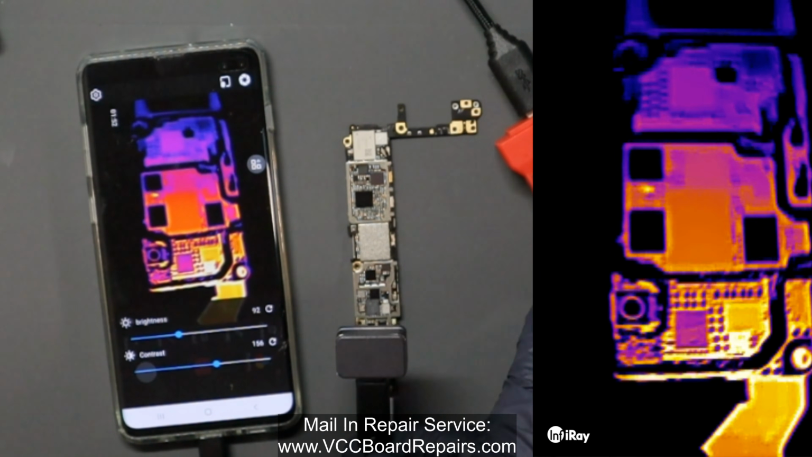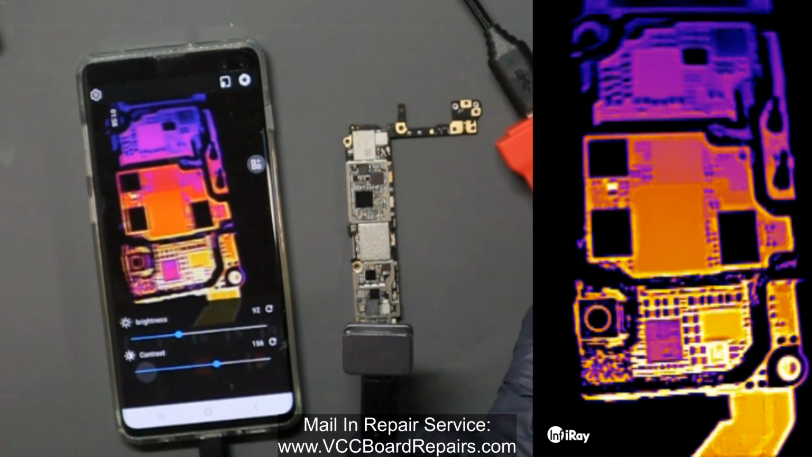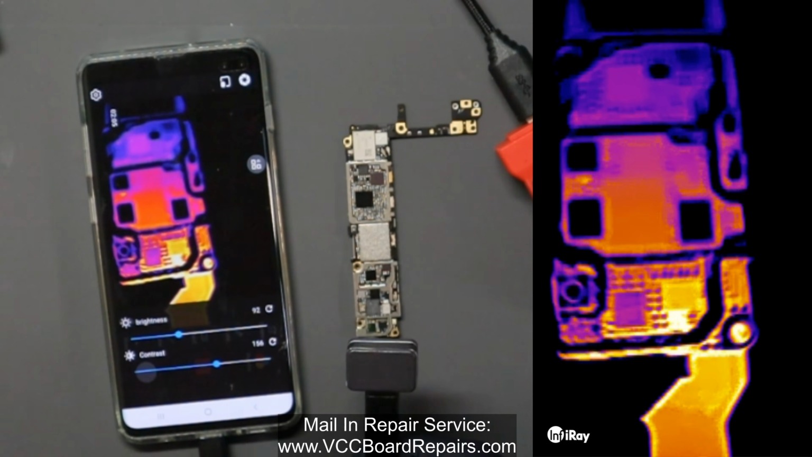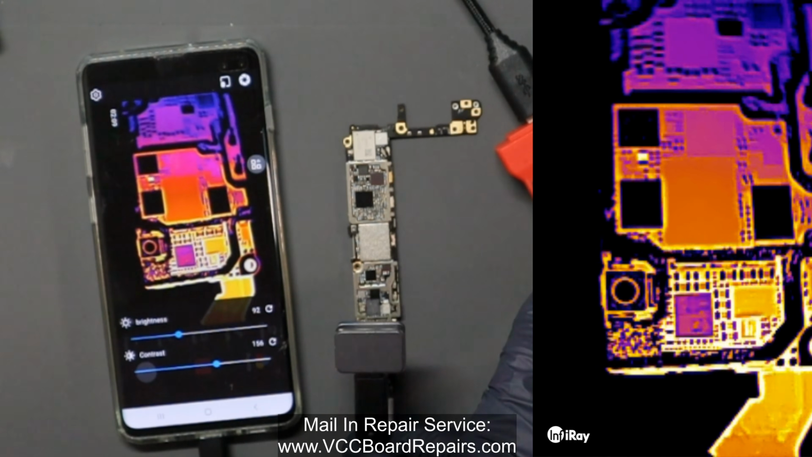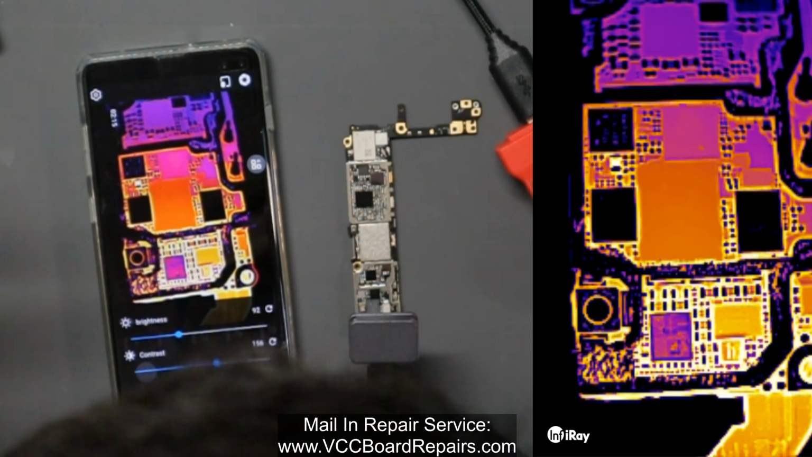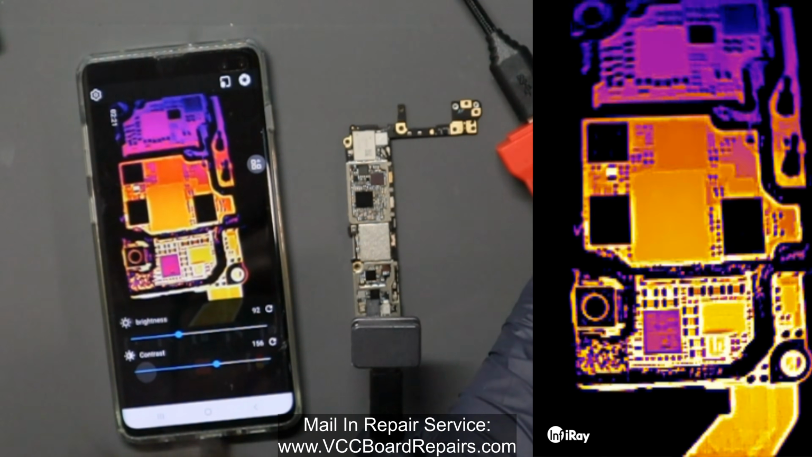Let me know in the comments, can you spot the shorted cap? Now on the bottom you're seeing the MOSFET heating up, which is actually normal for that to happen because the short is on VCC MAIN, but we're connected to the battery connector, BAT VCC. So it does have to flow through that MOSFET to create the heat. And actually it's not too bad. I do see the shorted cap, but I also already kind of knew that. Seems like I had to turn it on and off to really be able to spot it.